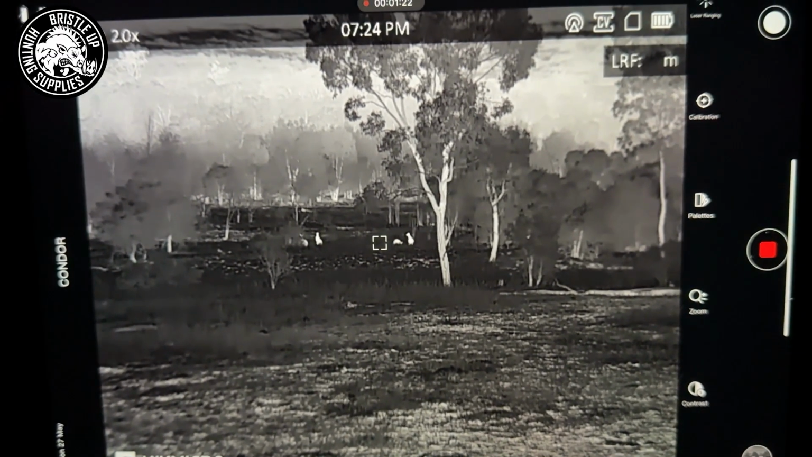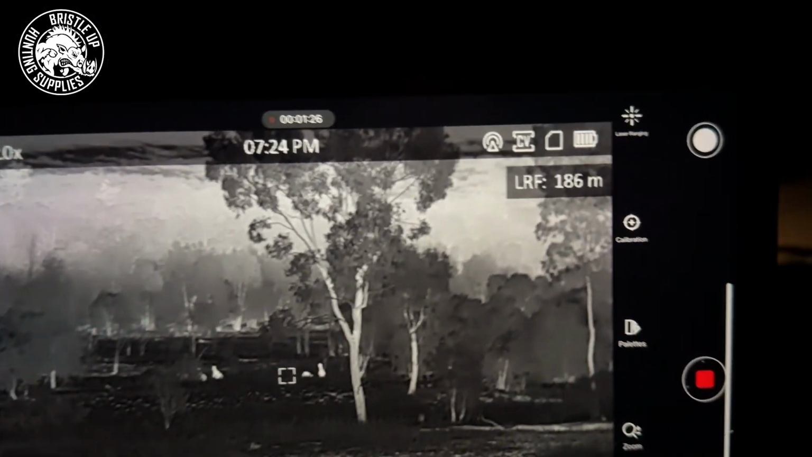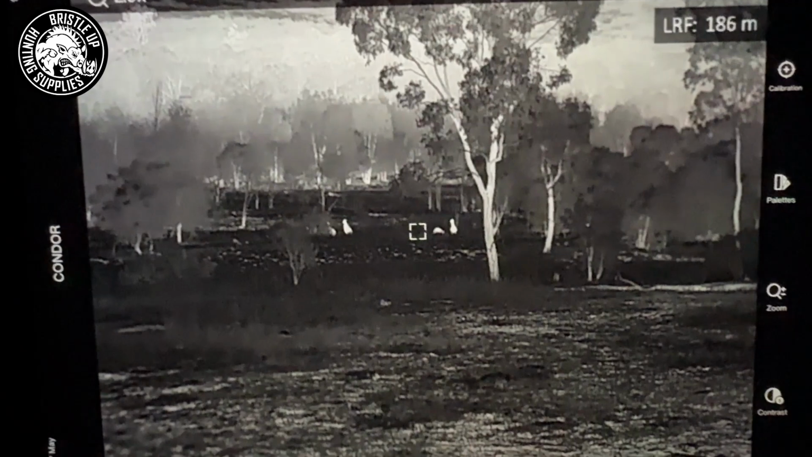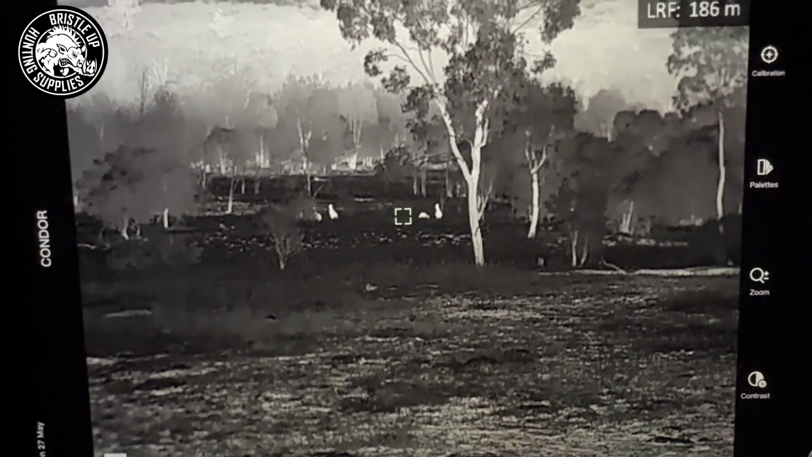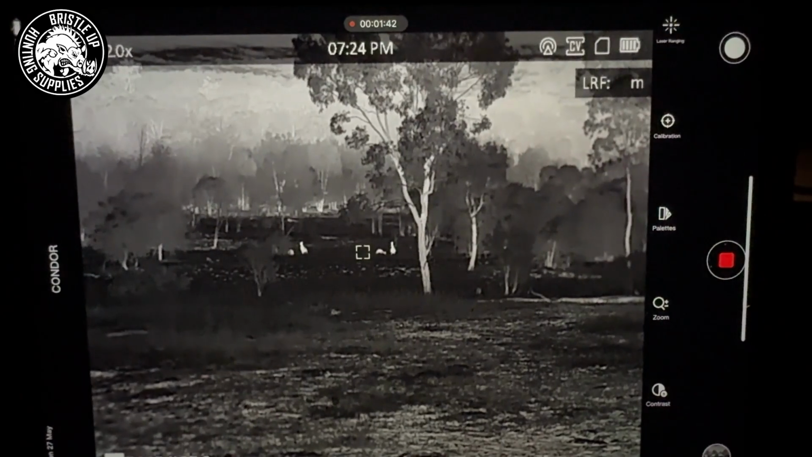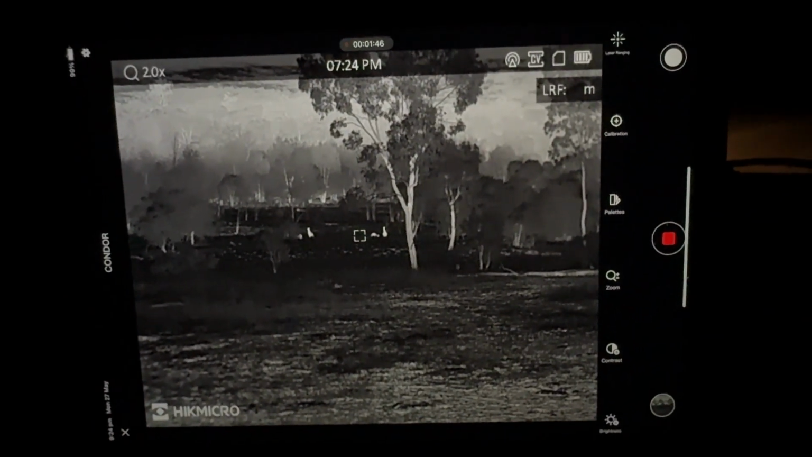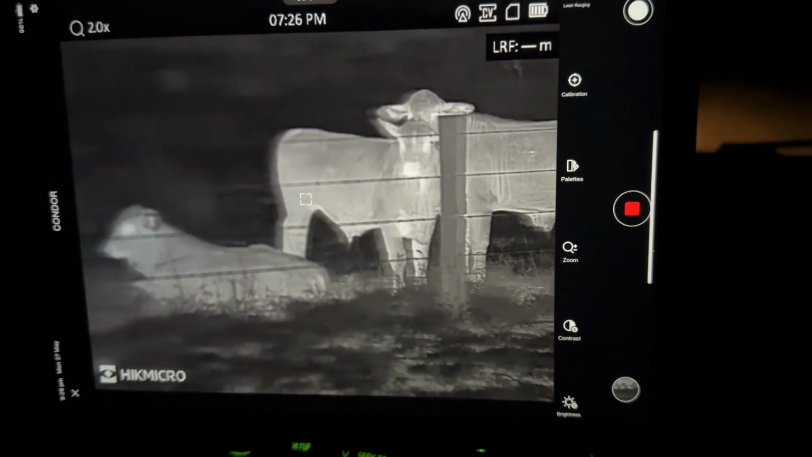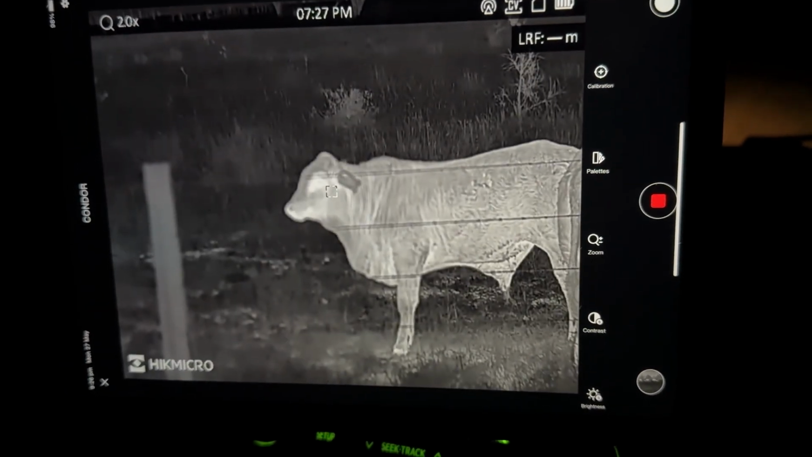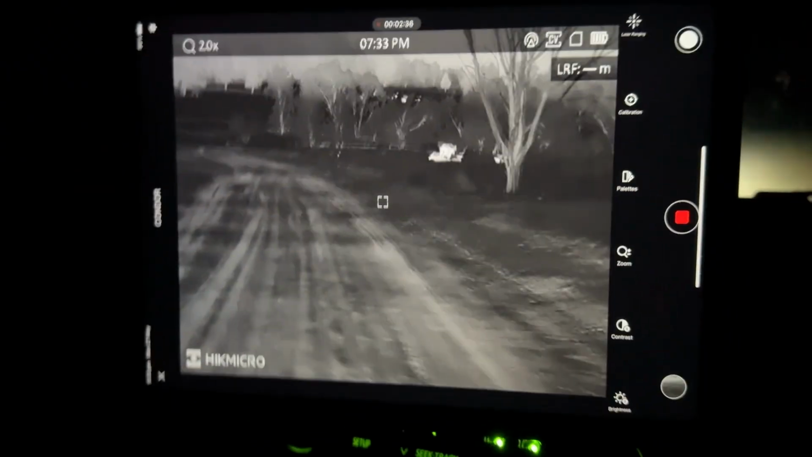All right, you'll see here we've got some kangaroos. They are at 186 meters, these kangaroos are. Now this is with a CQ35L, the Condor with a wider field of view. Picked them up straight away, no problems whatsoever. So we'll keep going and see what else we can find. All right, thought I'd take a look at the cattle here, get some image quality of them close up. The thermal's not focused in for this distance, but it still looks really good.